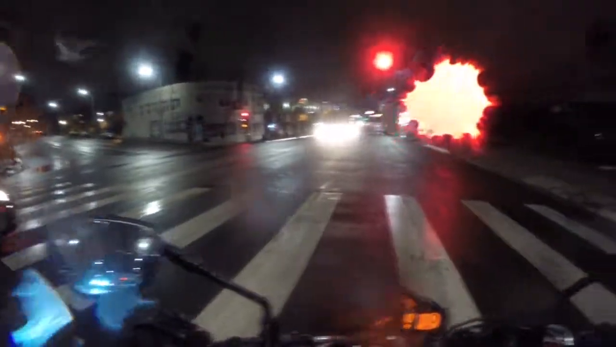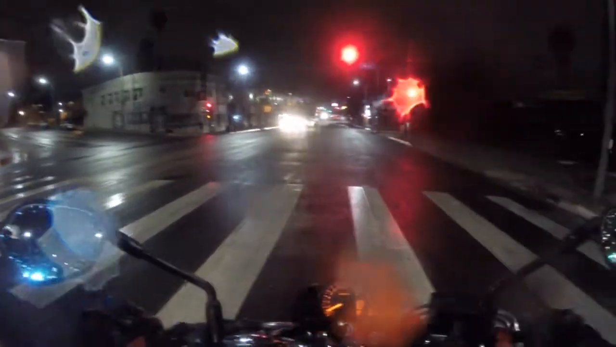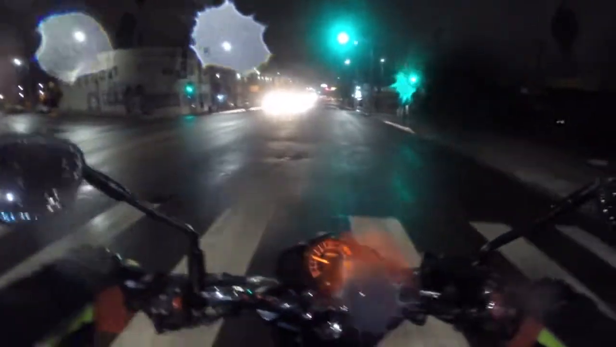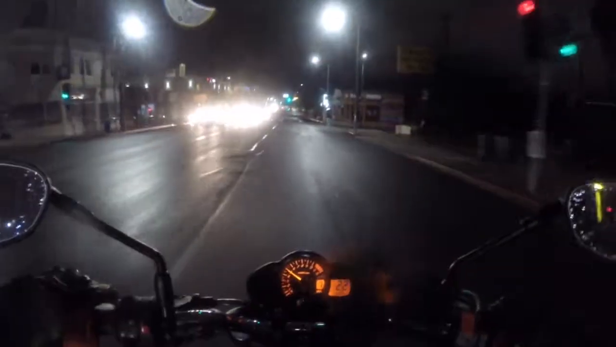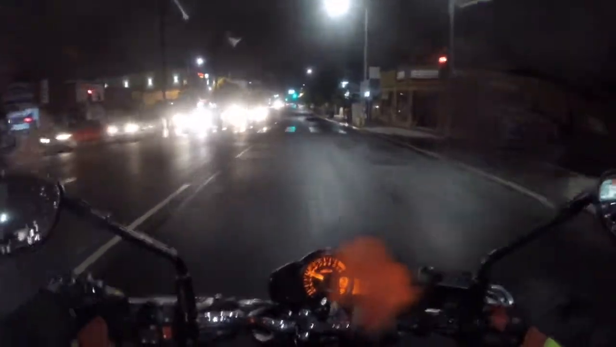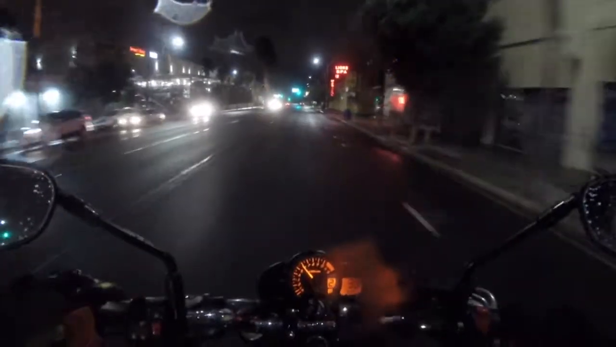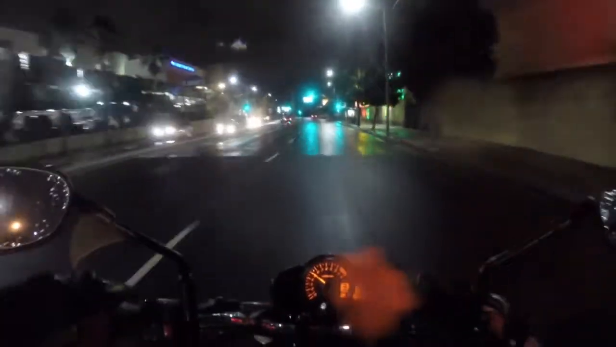Yeah, so you just have to be more aware than we normally are. And preferably, when it's raining, it usually does get dark. Well, right now it's nighttime, so it doesn't help either, but it will always be cloudy or something. So wearing hi-viz gear always helps too. So yeah, stay safe everybody.